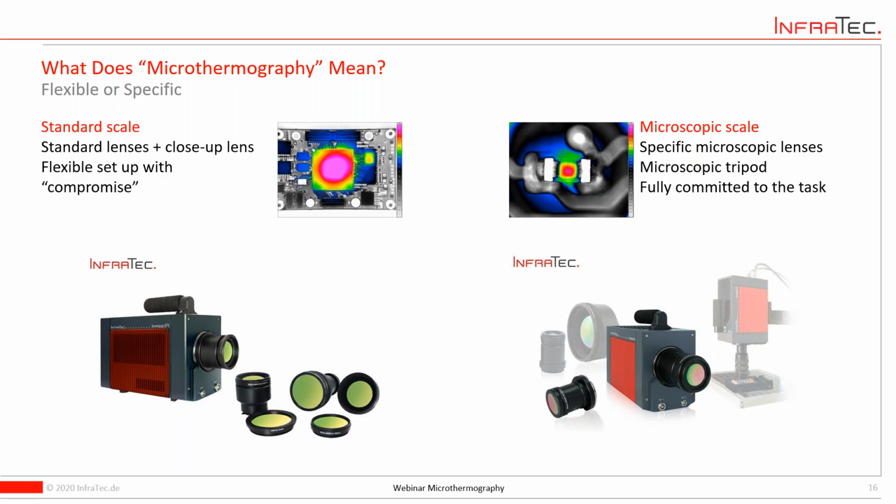On this slide I want to add one piece of information, especially for these cooled cameras you see here in these images. There are so-called close-up rings. These are little rings you put in between the camera body and the lens to adjust the working distance a little bit. But this is something we may have to speak about in detail because they influence the optical performance.